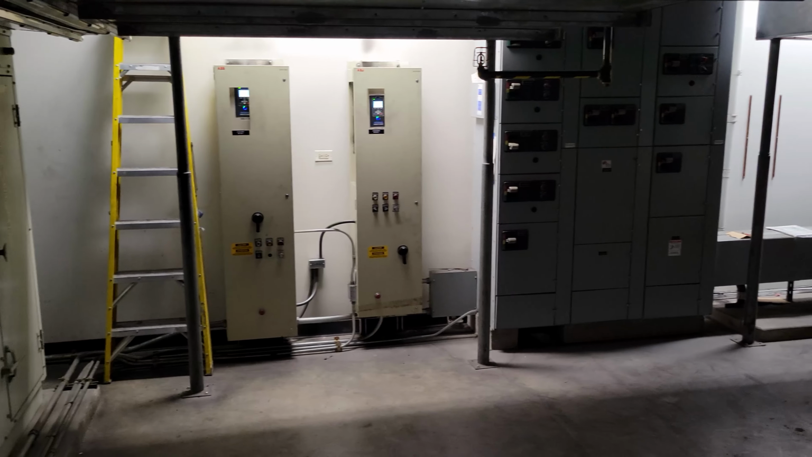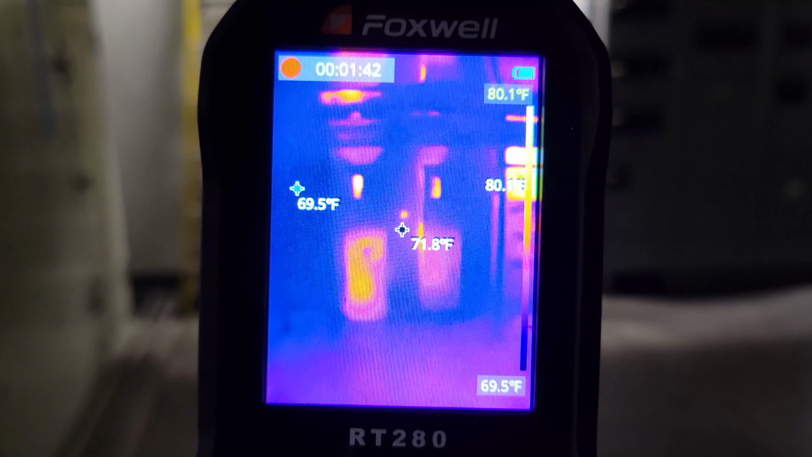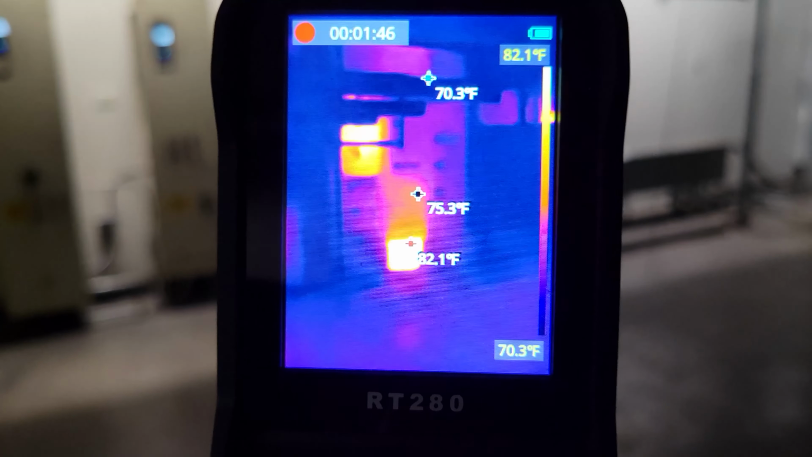So right here we got a couple of motor drives and some cutoffs. You can see that those guys are cooking. We definitely got a little more heat there on the left. But very interestingly, we can see exactly which of those cutoffs are on without even having to go over there.